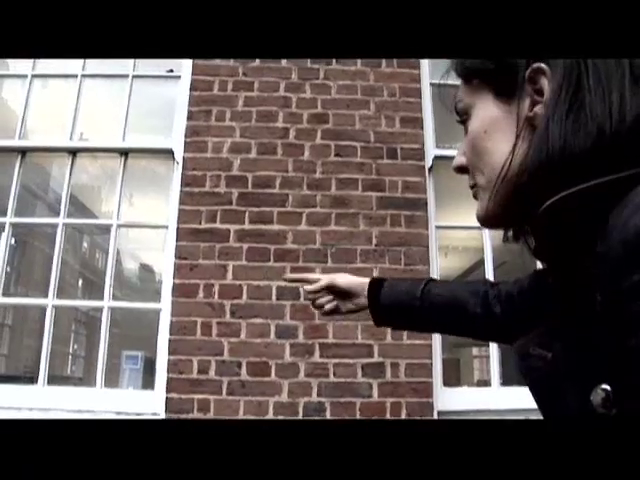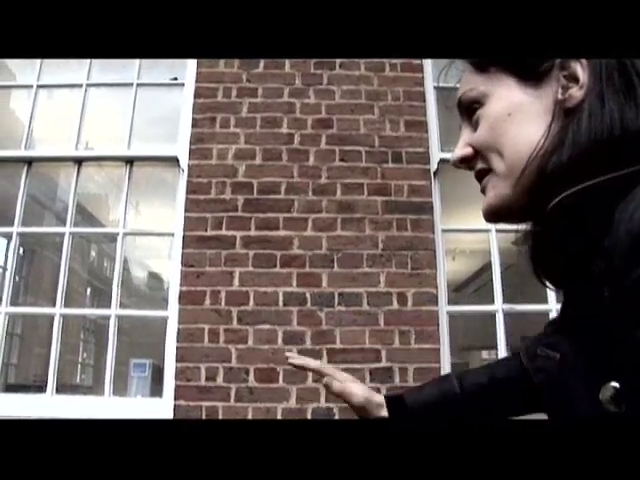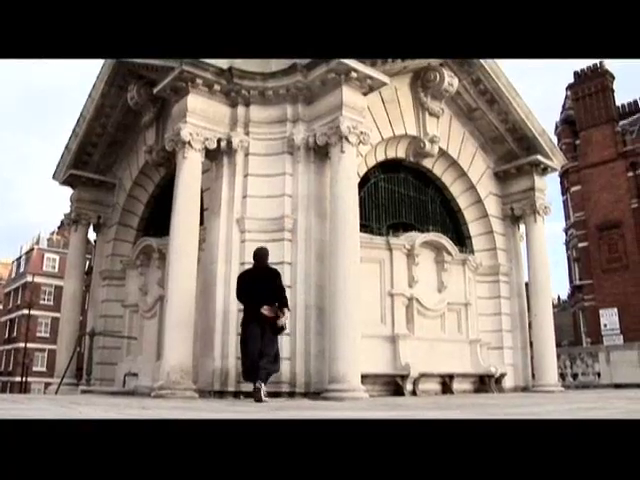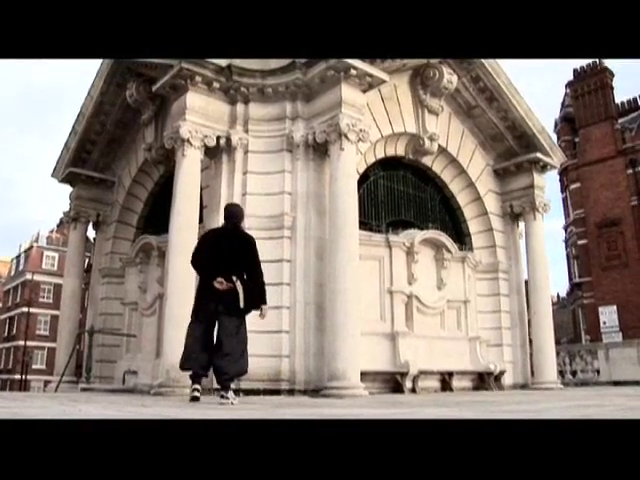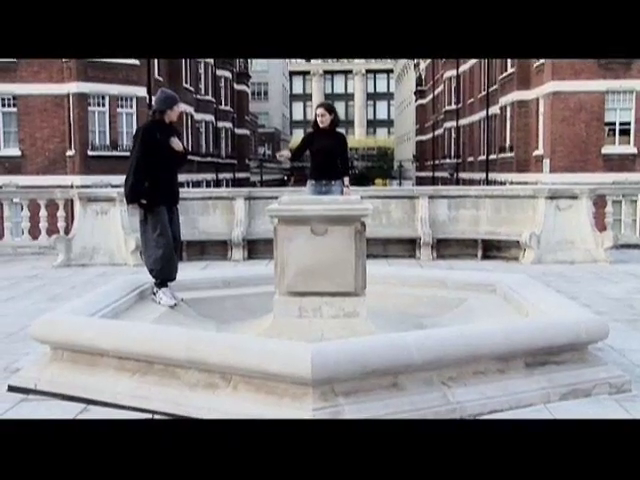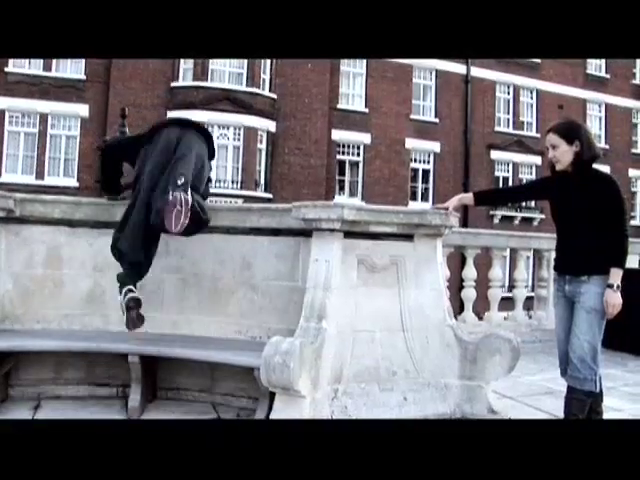In other cases, people were a little bit more nervous about the idea, so it was a little more difficult to persuade them to allow us to film there. And then unfortunately, in some situations, people weren't willing to take on that risk. So we didn't manage to secure all of the sites that I initially hoped for.